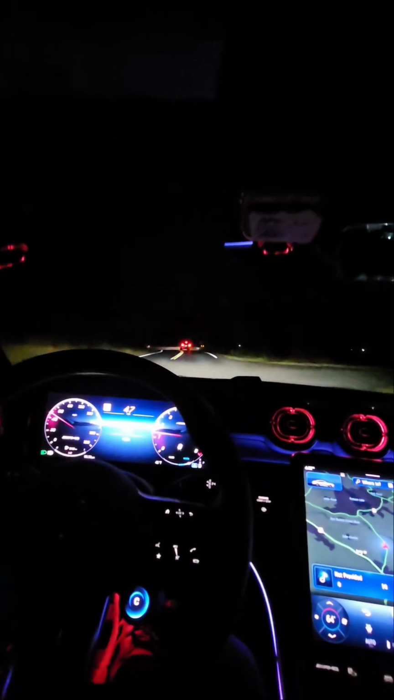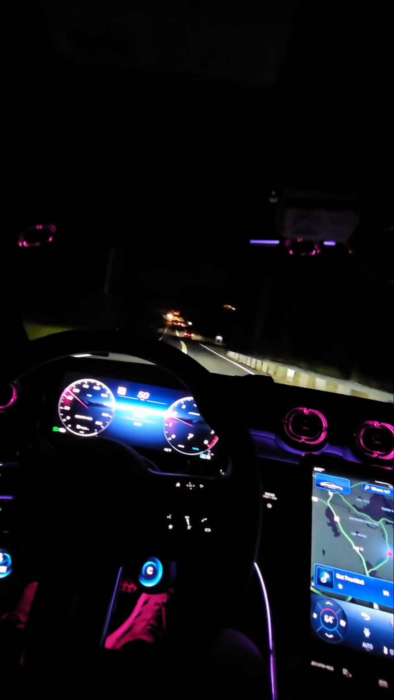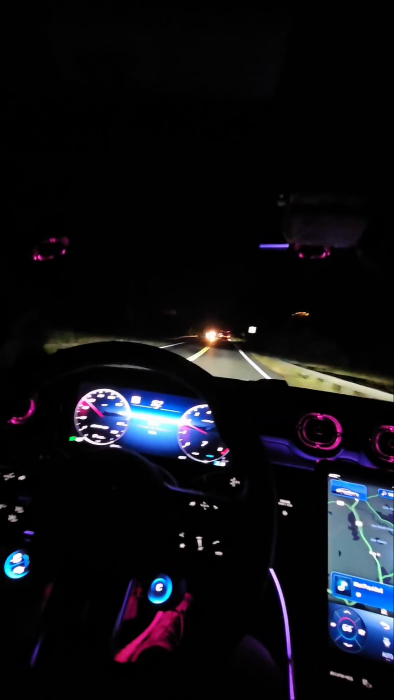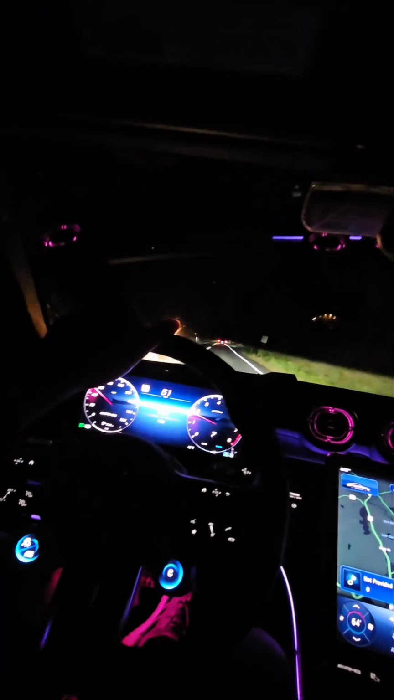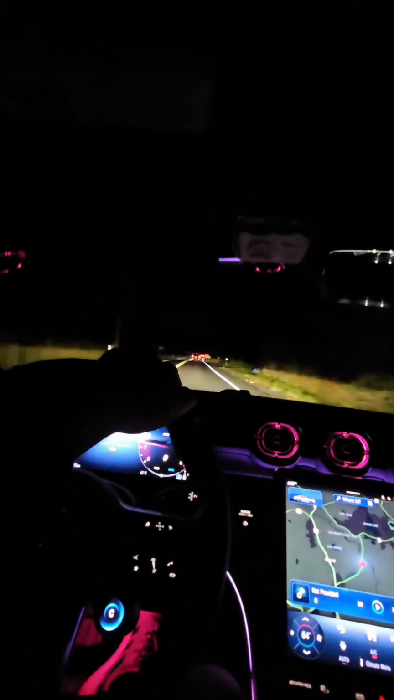But yeah, I'm getting this stuff slowly and surely, but I just want to get it done all at once, you know what I'm saying, so I don't have to keep going back. The other thing I'm going to do is put the ceramic blue tint on the windshield because, I live in New York, but I know a guy who helped me pass, right?